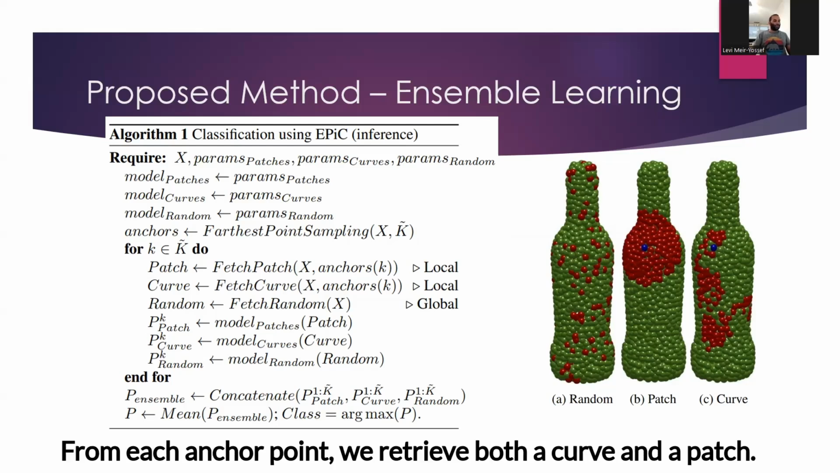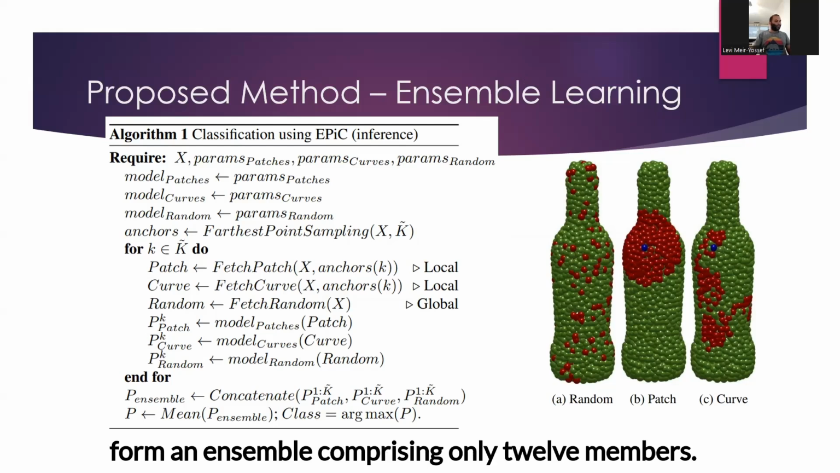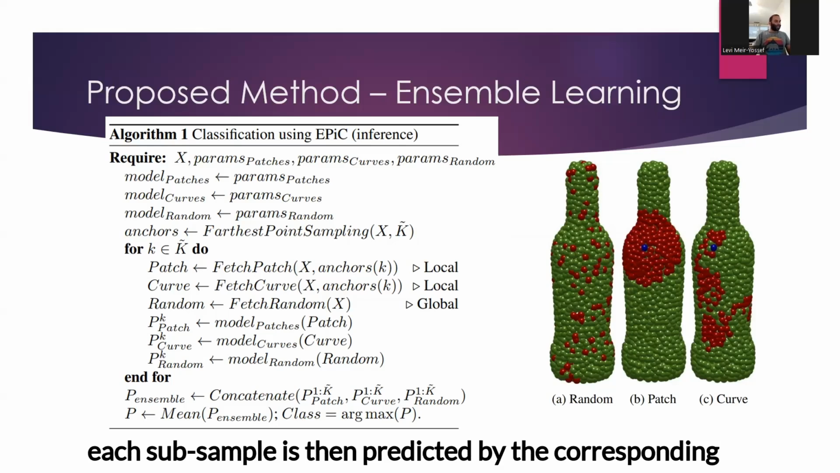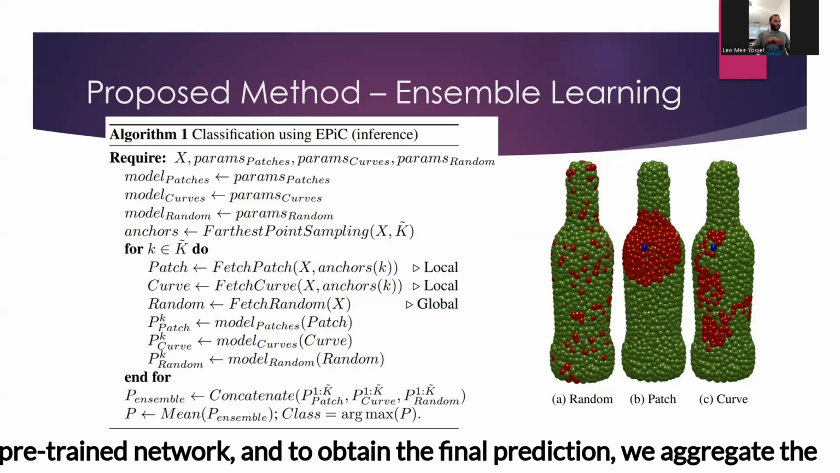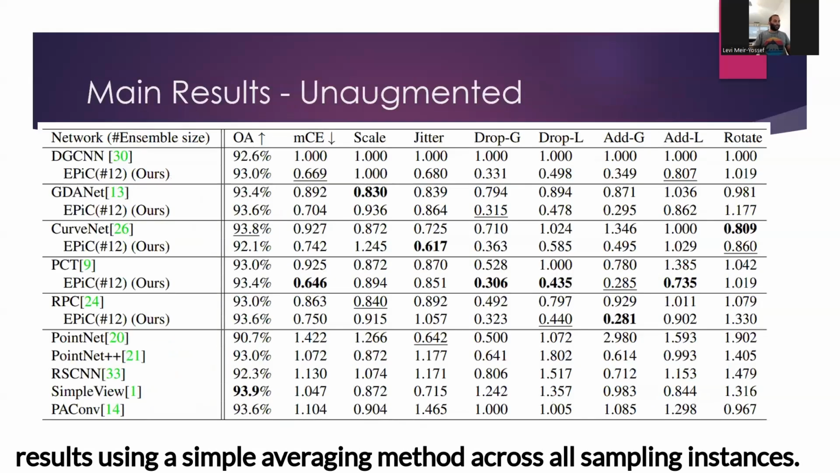From each anchor point, we retrieve both a curve and a patch. This, along with the 4 random subsamples, forms an ensemble comprising only 12 members. Each subsample is then predicted by the corresponding pre-trained network, and to obtain the final prediction, we aggregate the results using a simple averaging method across all sampling instances.